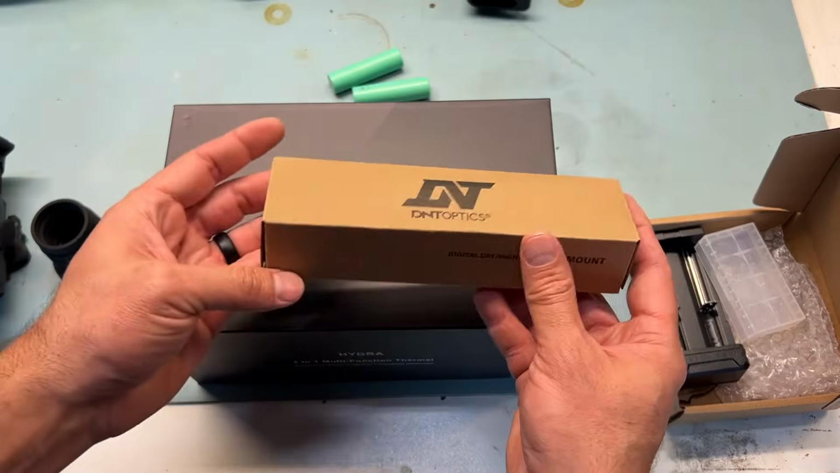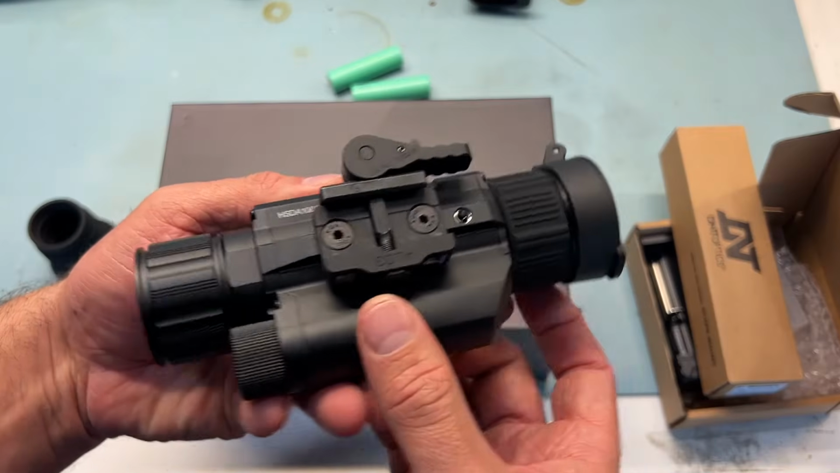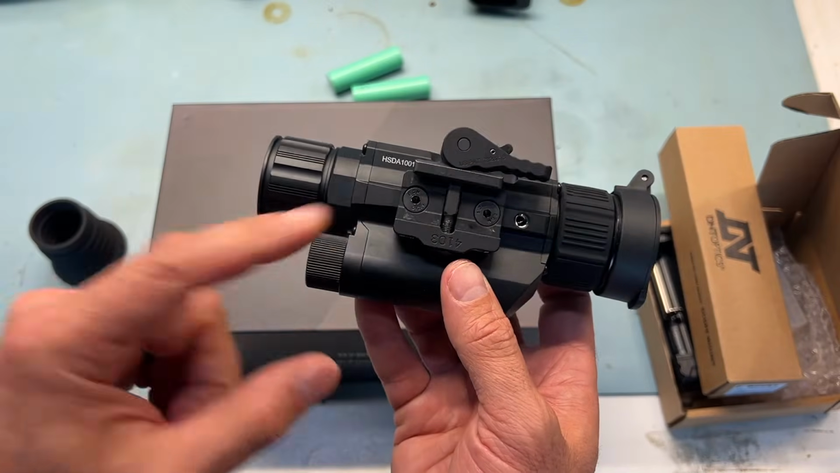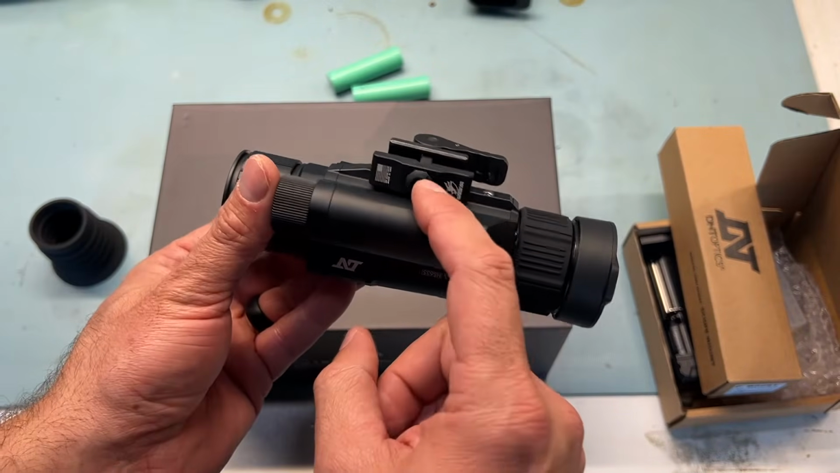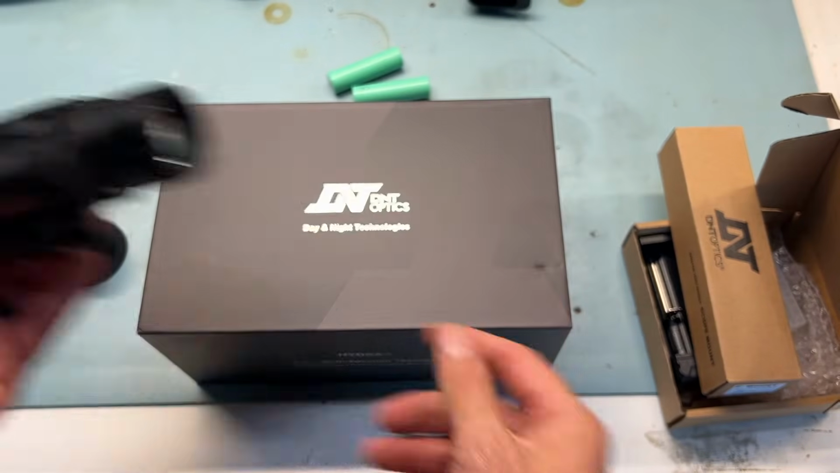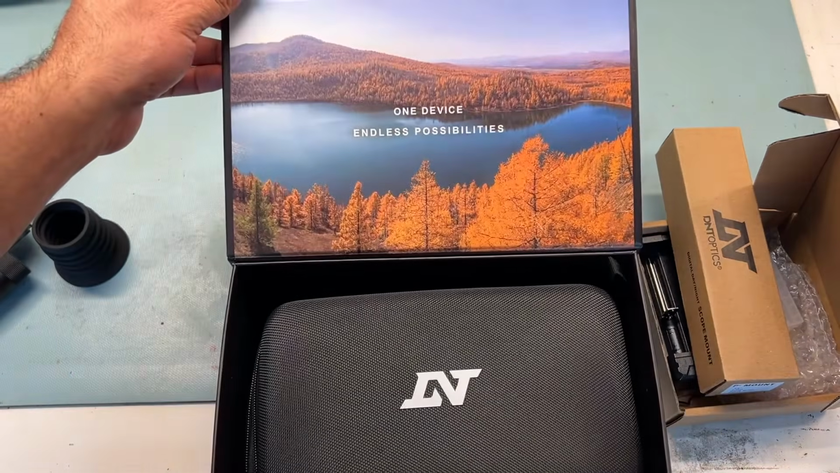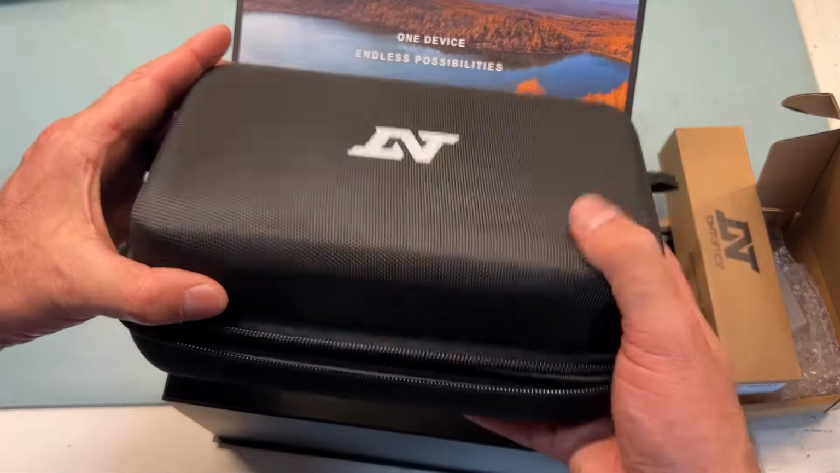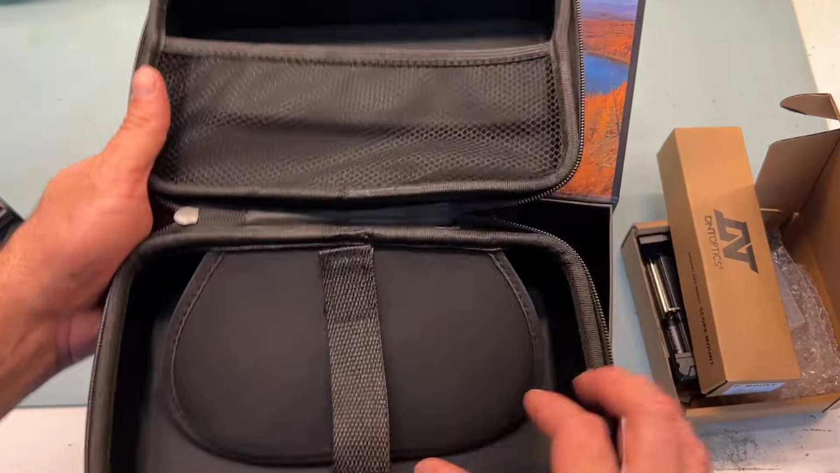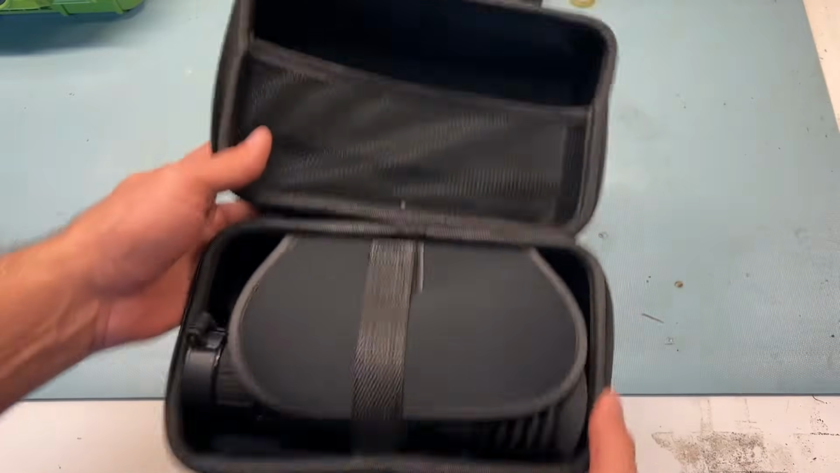Comes with the factory mount that you see in pictures. However, I opted to get the ADM QD mount, the 170-S. We'll be getting into that more later, but you can get that directly from DNT on their website when you're purchasing the optic. Comes in this nice box here. Nice pretty picture inside. It's got this semi kind of hard shell-ish case. I think it's a bit too big, but it's got a mesh area here and a hole down here. So here's the optic in the case that it comes with.